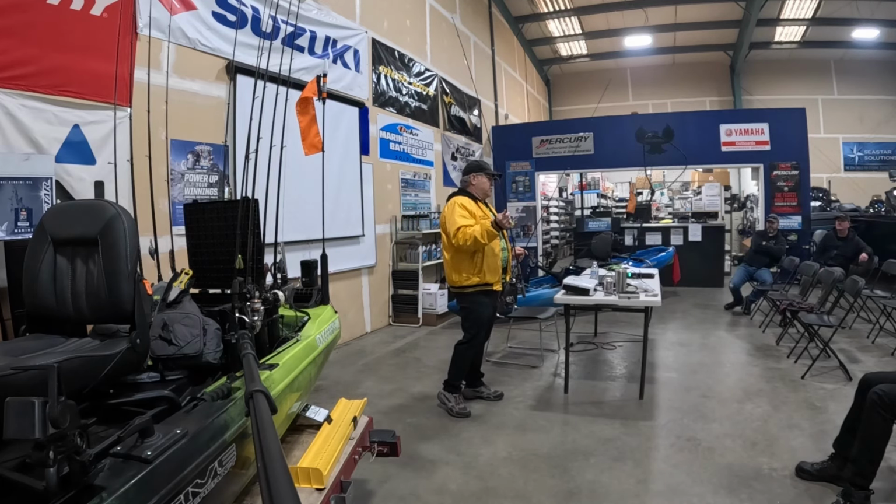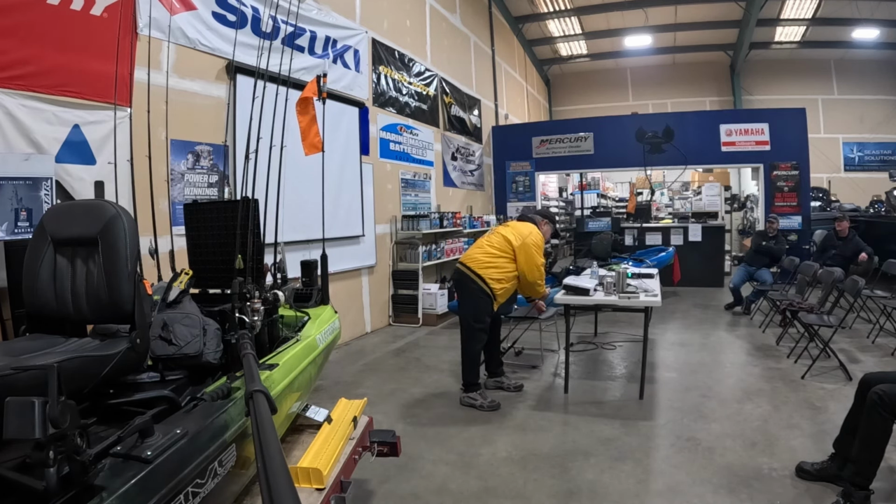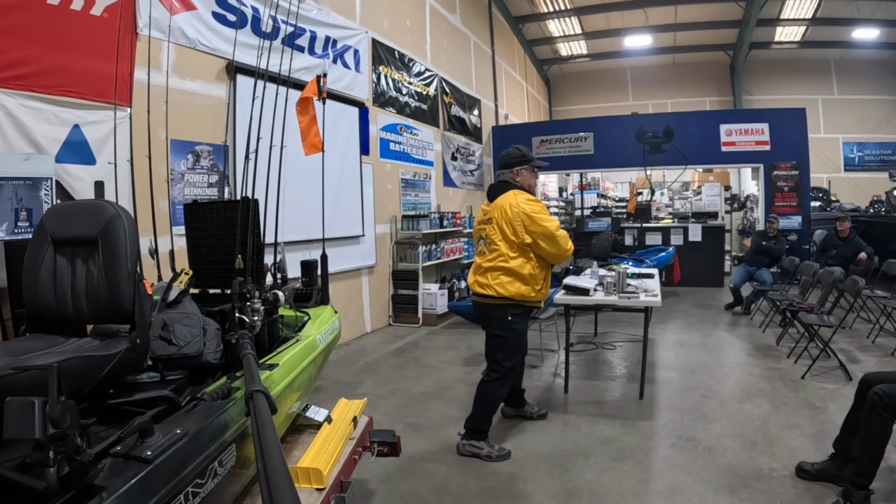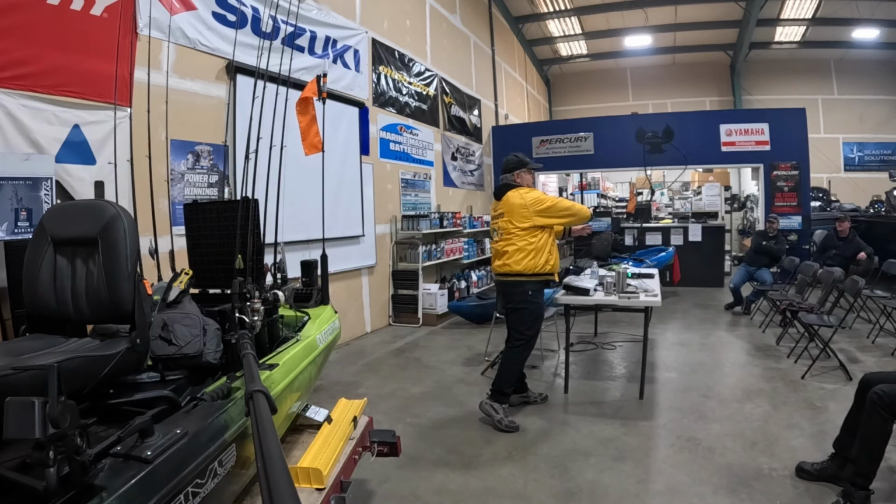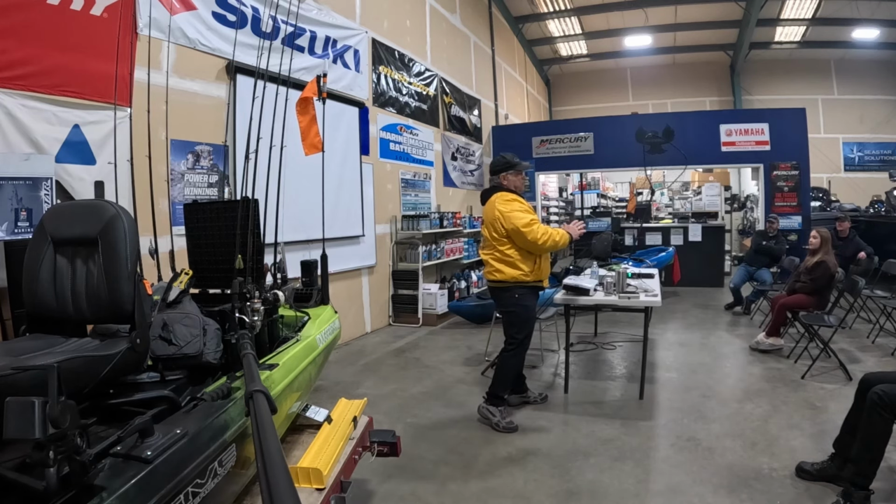The other one's 7'2". But I'm going to tell you, I've won more boats on a 6.5-foot rod drop shotting than I have on either of these two. This is my big fish drop shot rod. I just have not found a better rod to fish a big fish with.